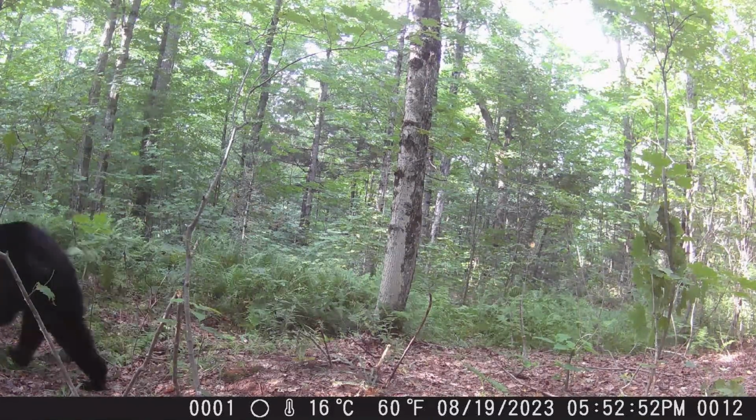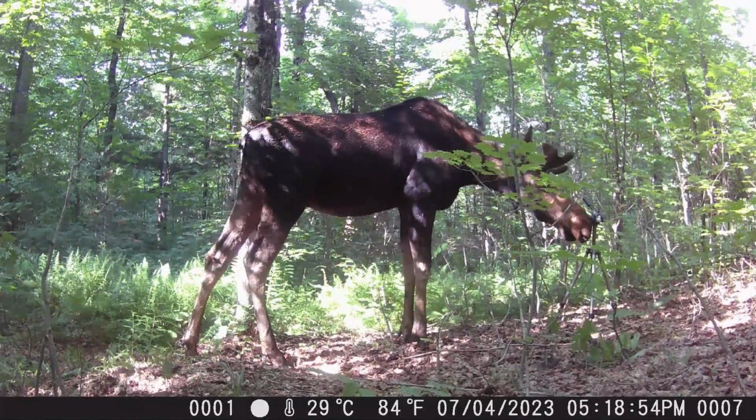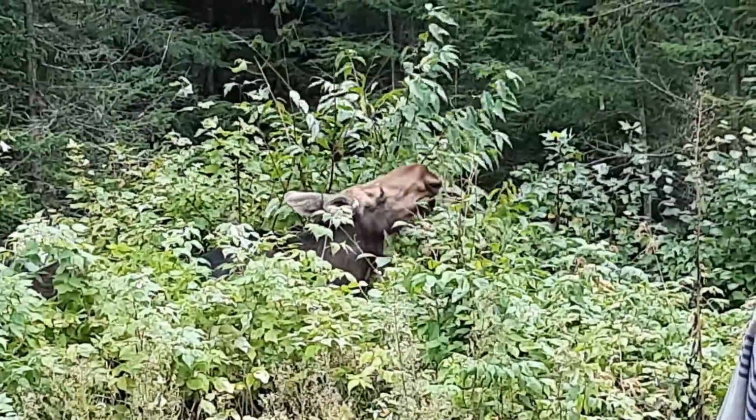I find that by moving our game cams around regularly, we have a better chance of seeing the animals in their natural state, walking by or browsing or whatever.